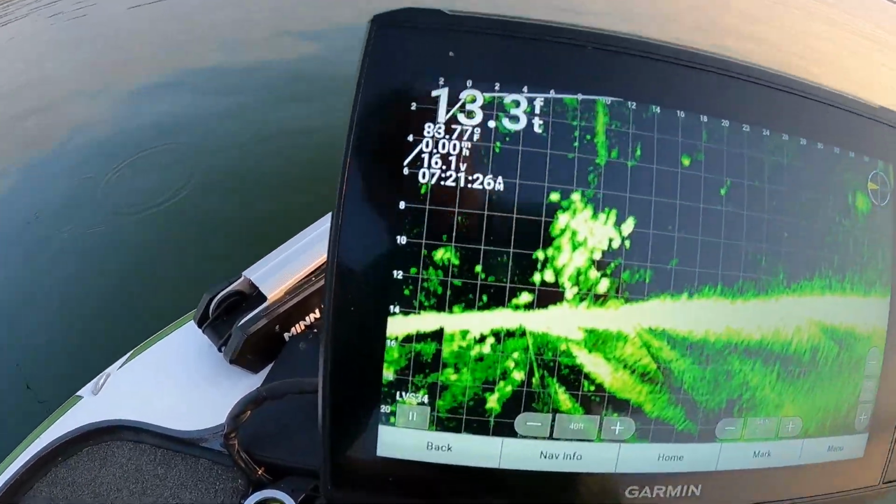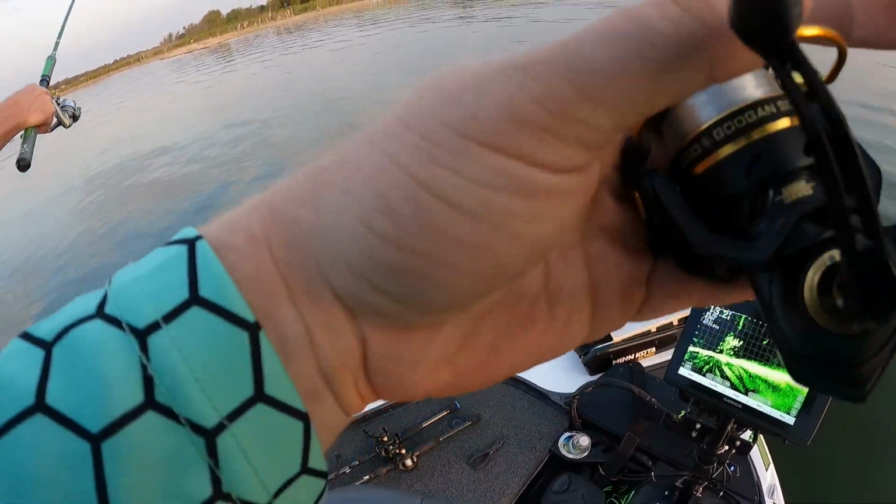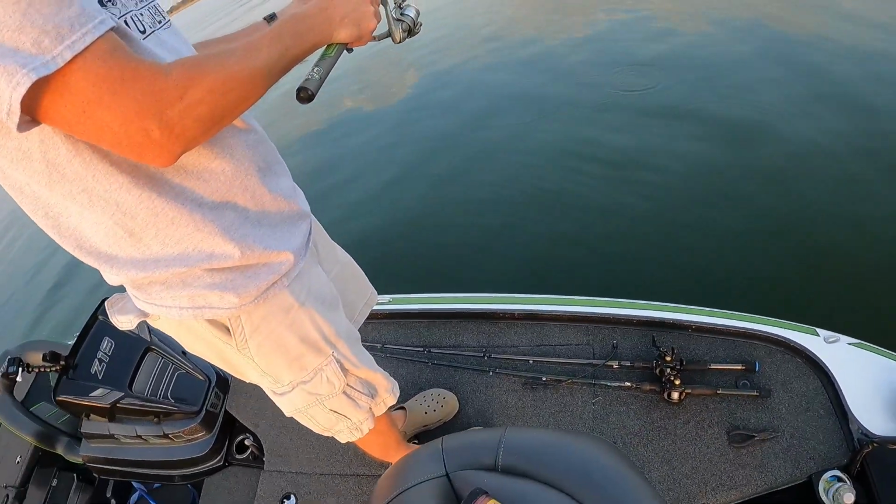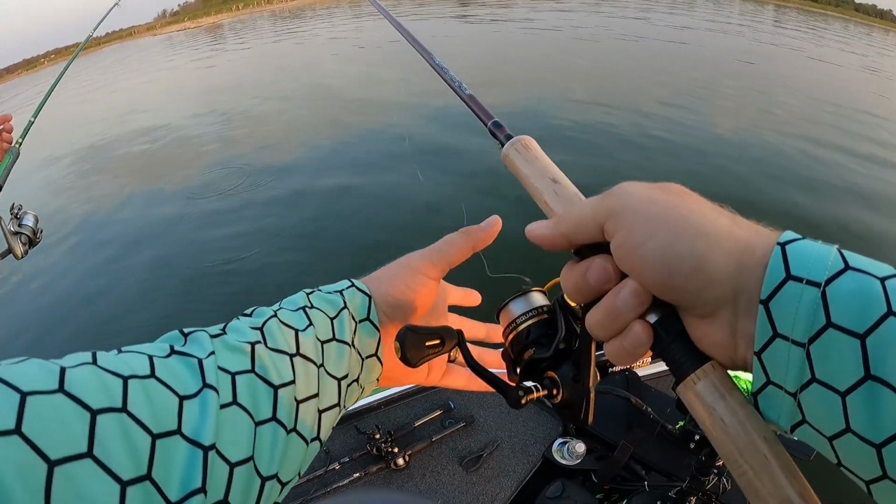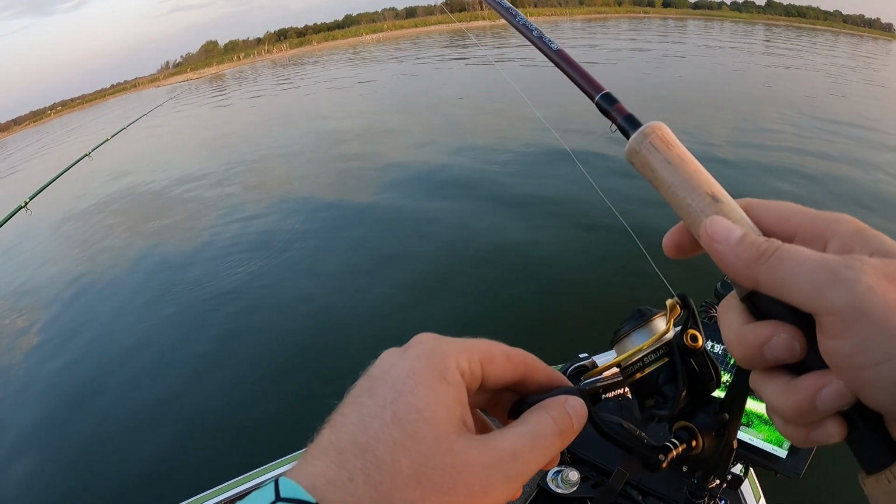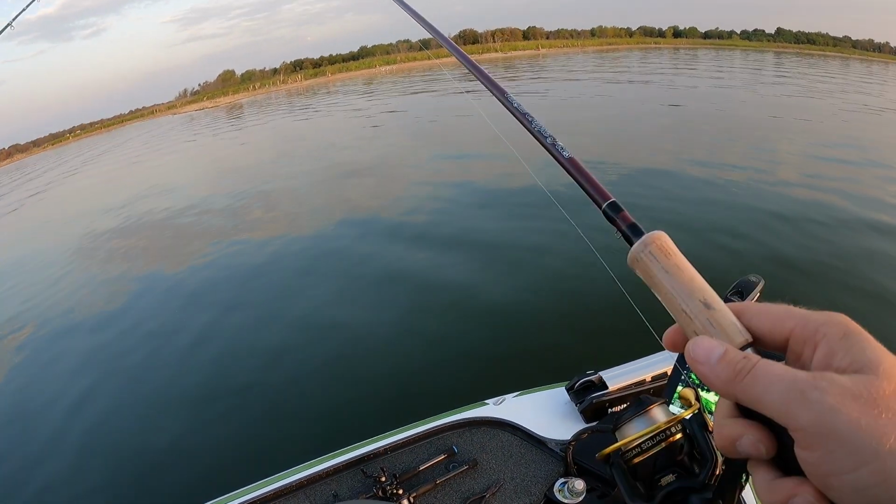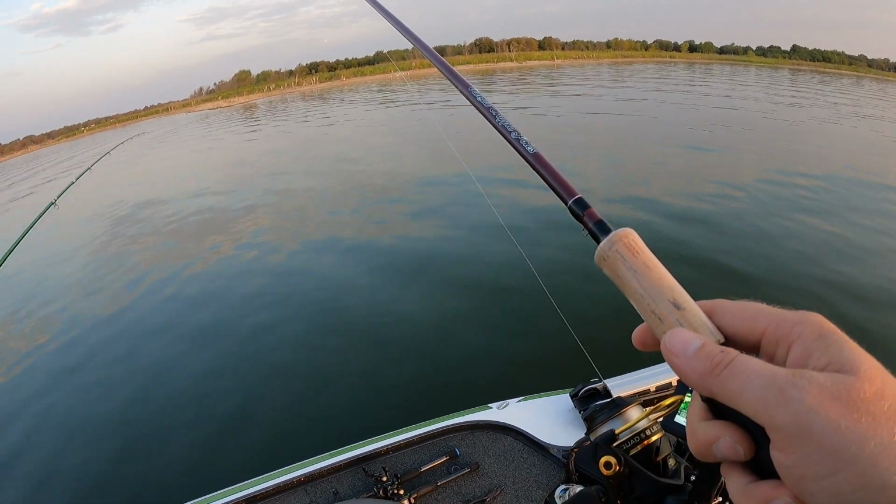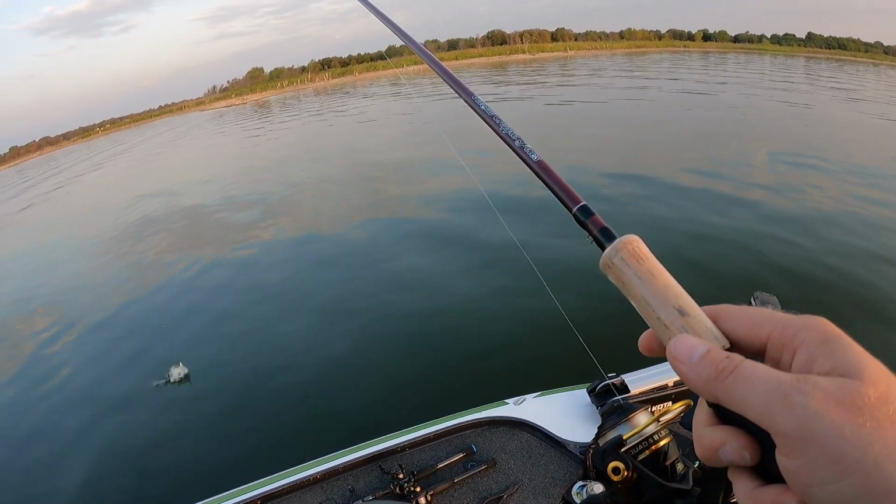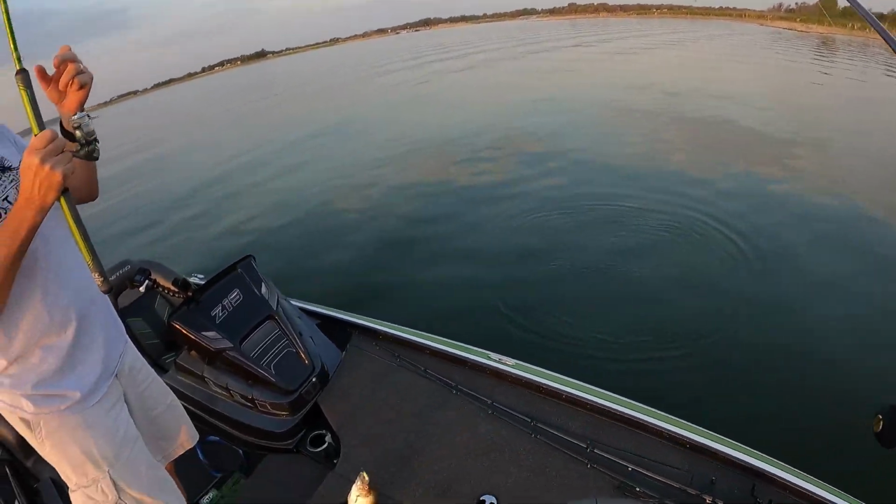Look at that. Let's see if we can get it though. 10 feet out. How crazy is it that I have a 10-foot pole? First drop. Here we go. Ooh, I had him. Can't see where I'm at. Oh, there we are. There you go. There you go. Oh, hey, I'm gonna go ahead.